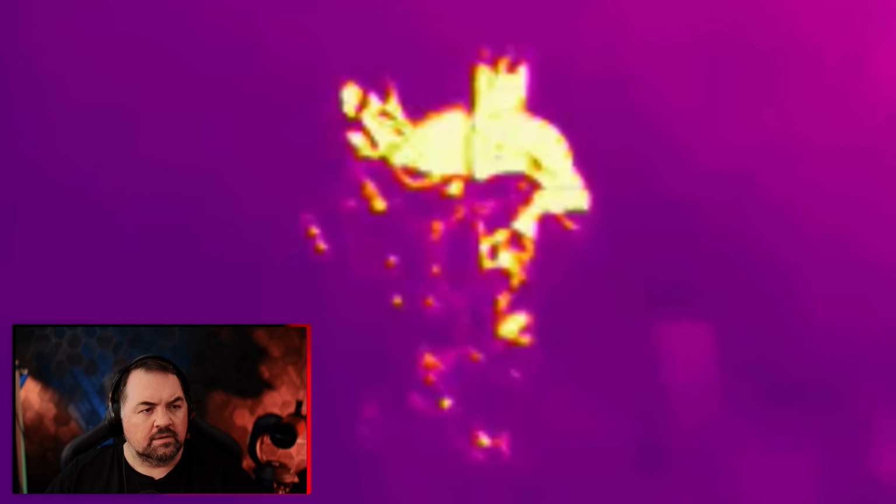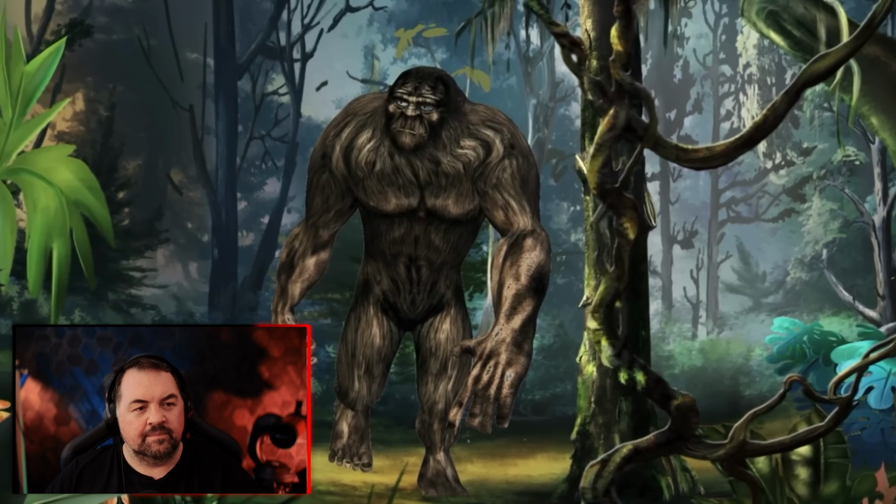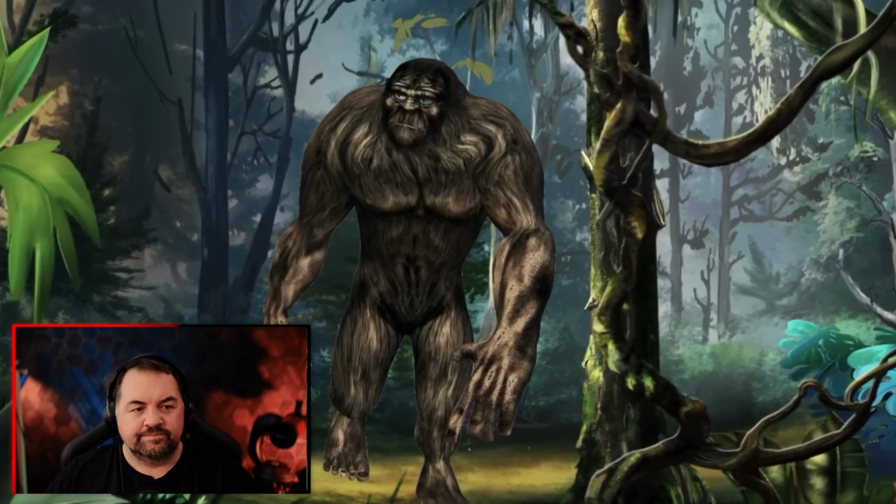As it bends over, you can also make out what looks like one of the creature's heads. Yeah, it does. Cone-shaped. The figures are large with wide shoulders and ape-like proportions. Field researcher Cliff Barrackman, who has been to Australia to study the Yowie, says the footage aligns with descriptions from indigenous peoples. I'll tell you what, do not skip leg day. Don't skip leg day at the gym, folks.